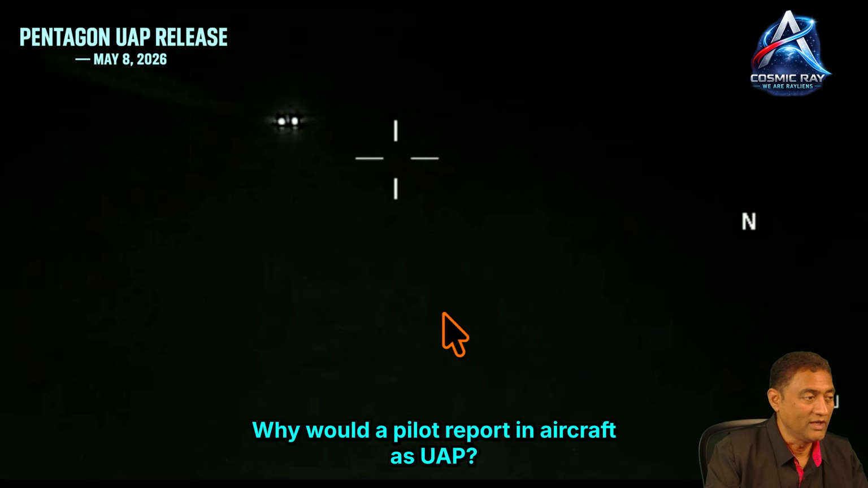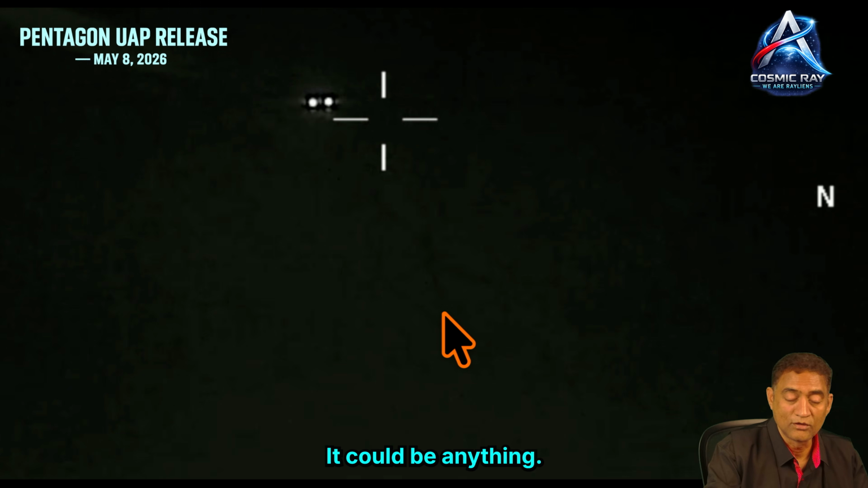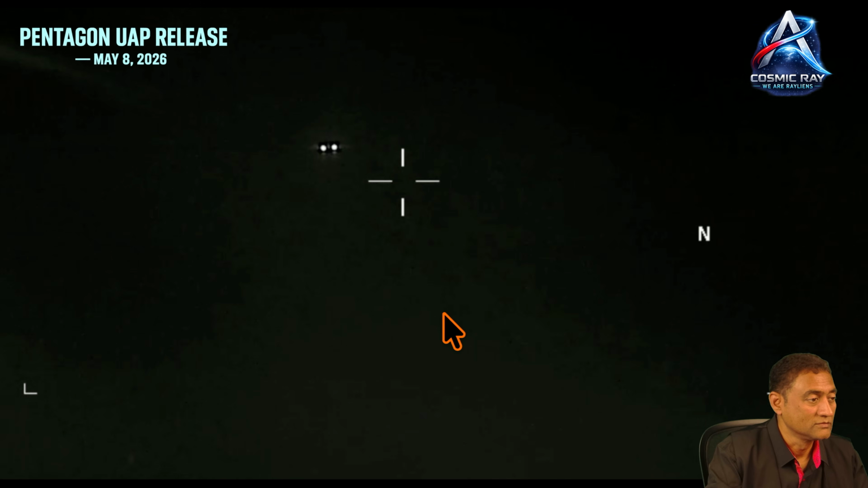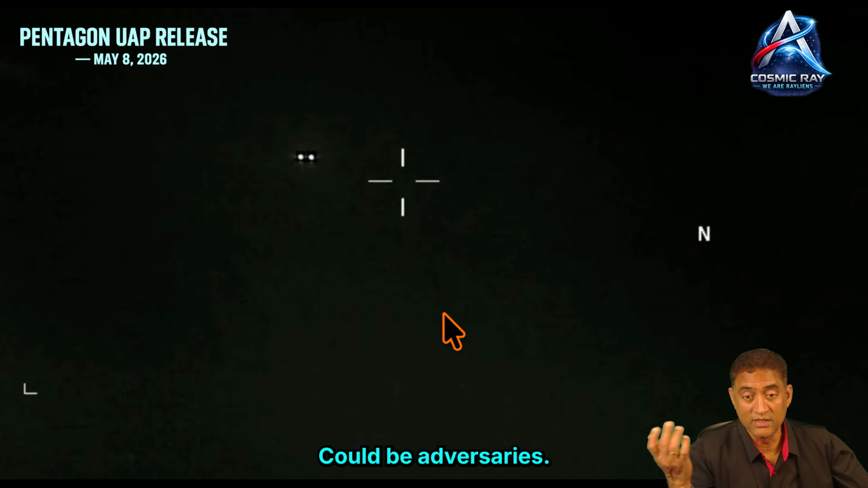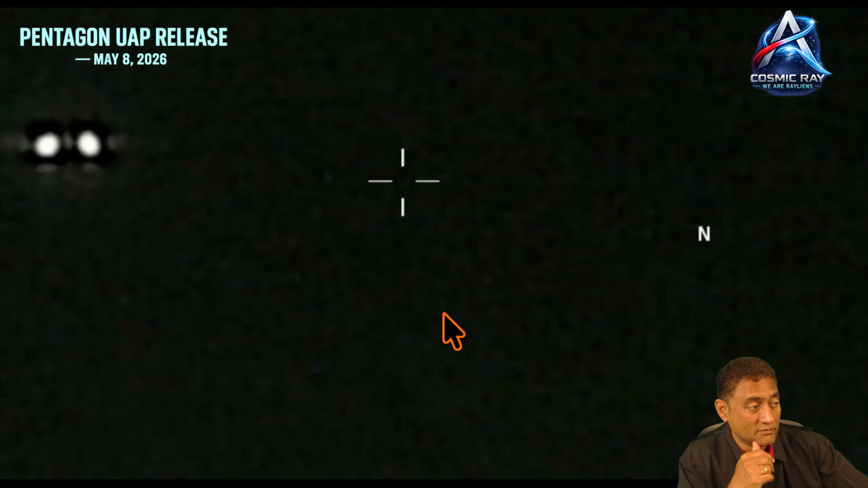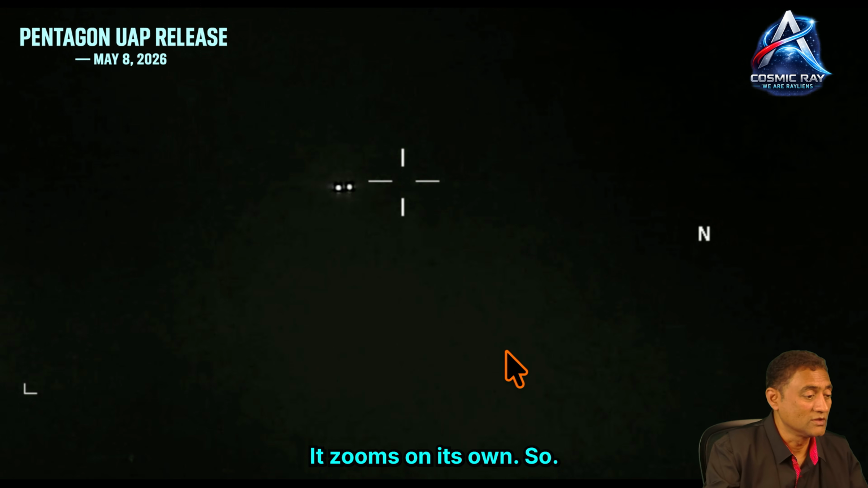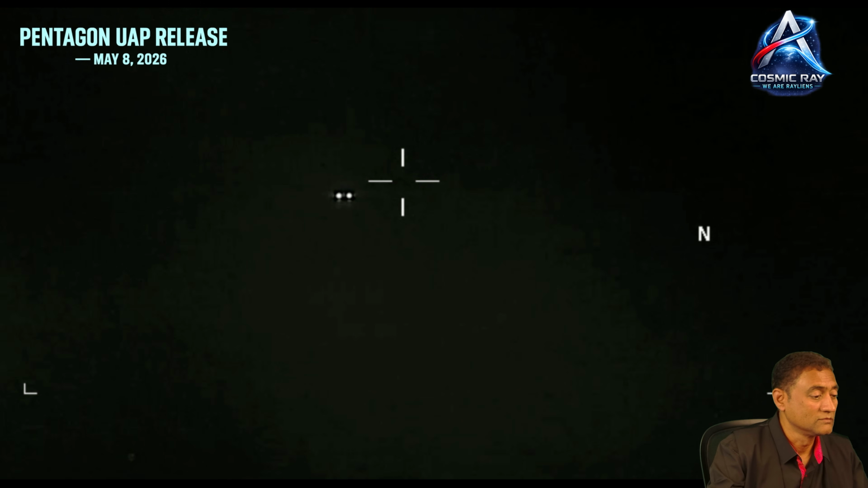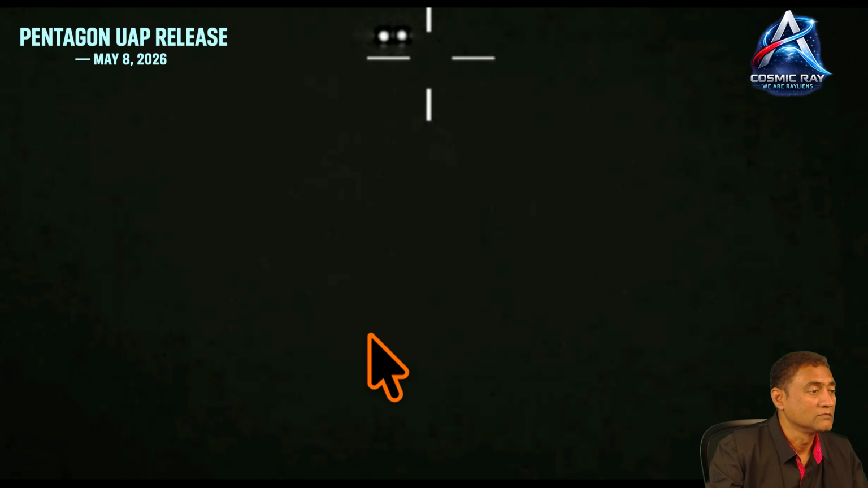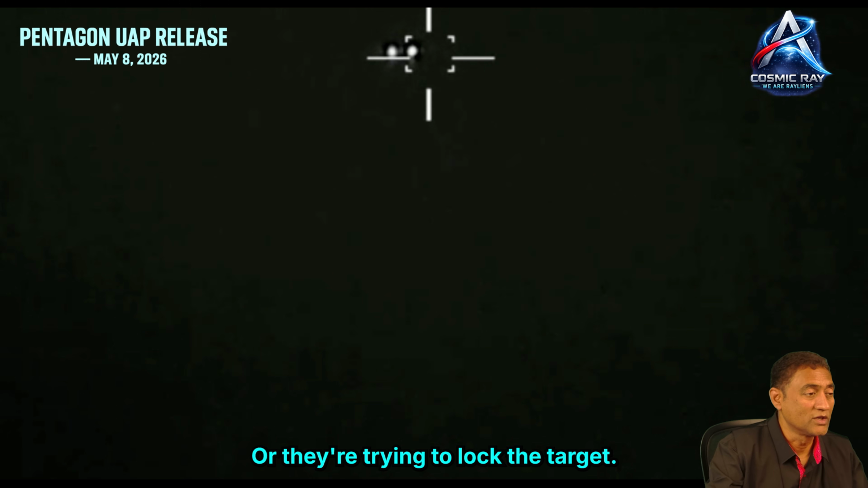Why would a pilot report an aircraft as UAP, right? It could be anything. Could be adversaries' aircraft. It zooms on its own, so. I'm zooming in now. Oh, they're trying to lock the target.